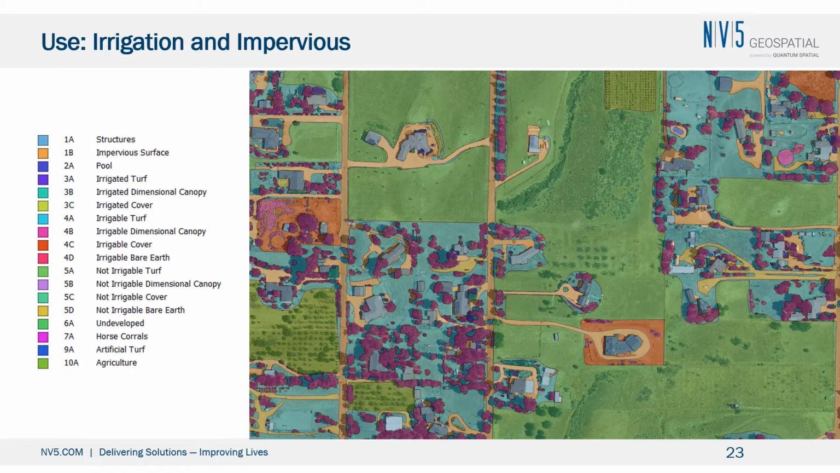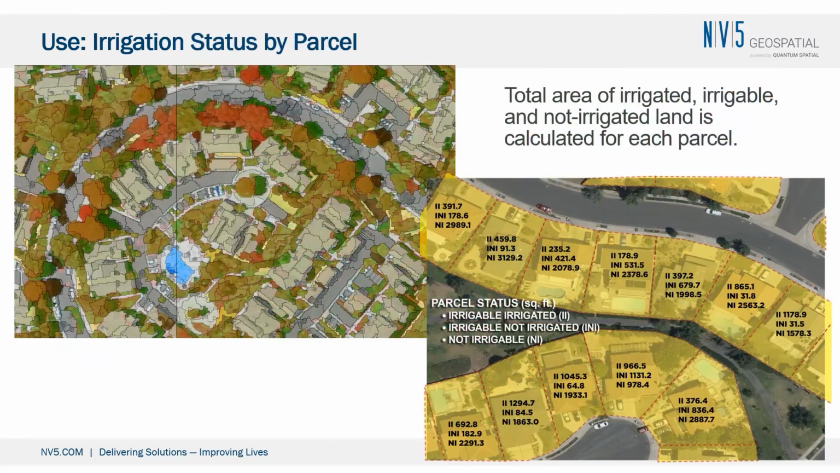So a piece of dirt in one area might not be the same land use as a piece of dirt in another area. And so we break it out into a very detailed classification and then collapse those into irrigable, non-irrigated, and irrigated land. That data can be summarized at a water district or municipality or a basin or a parcel, whatever we're interested in.